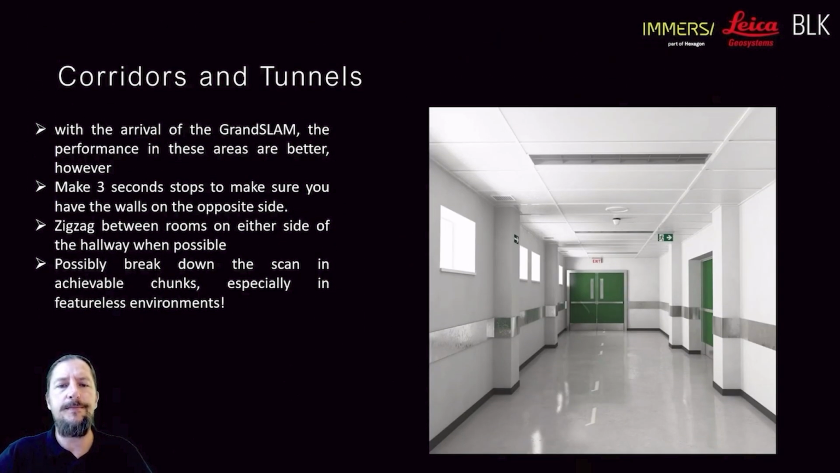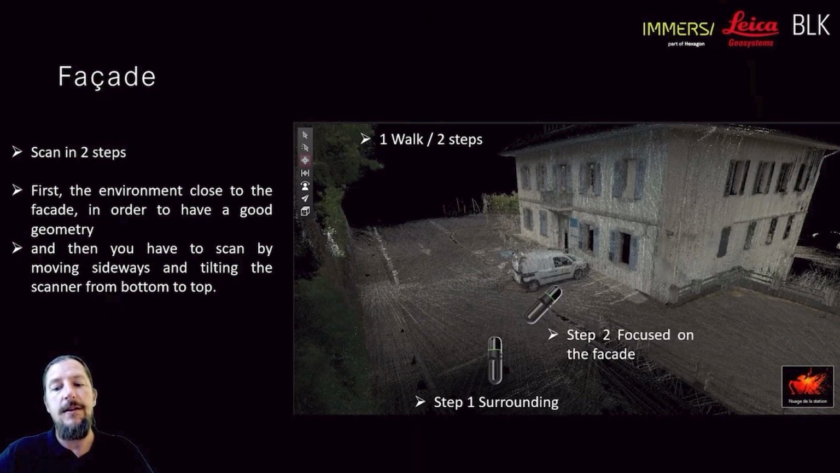Just think about that. Corridors and tunnels, try and break that up by going into the rooms, doing a zigzag motion through that environment, and try and capture it all in one go, or break it down if you need to. If it's a very long tunnel, try and break that down. If it's a little bit dark, maybe use a lighting rig so you can get optimal visuals from that specific environment.